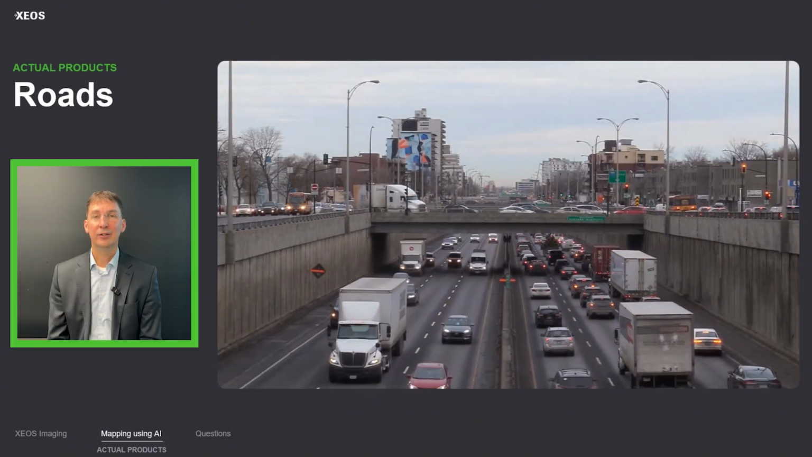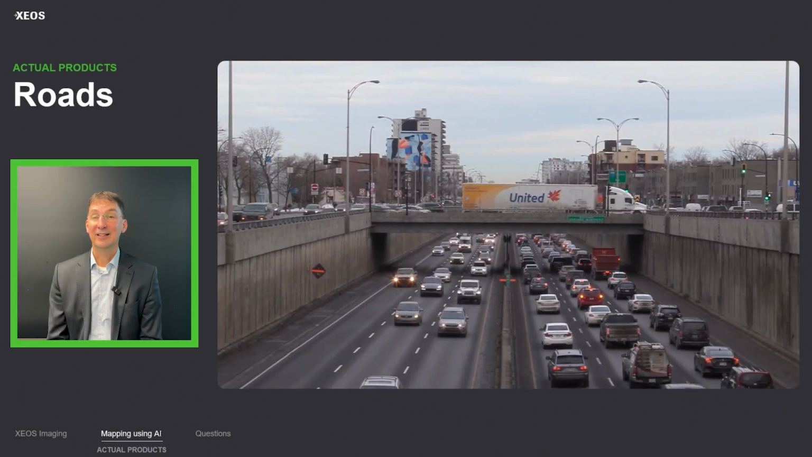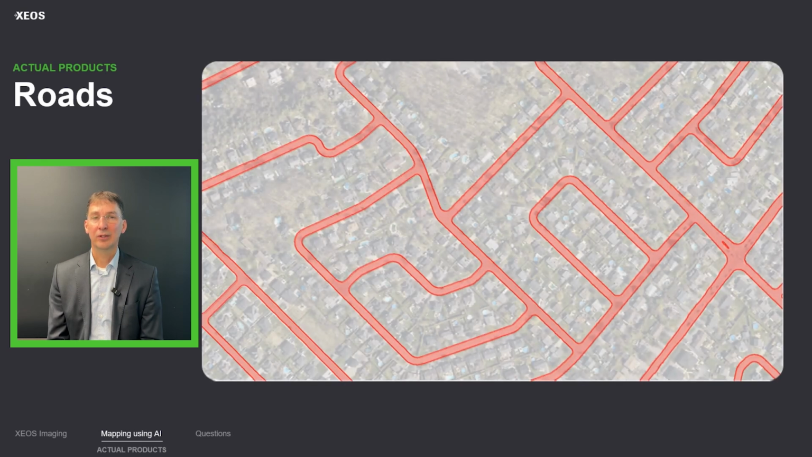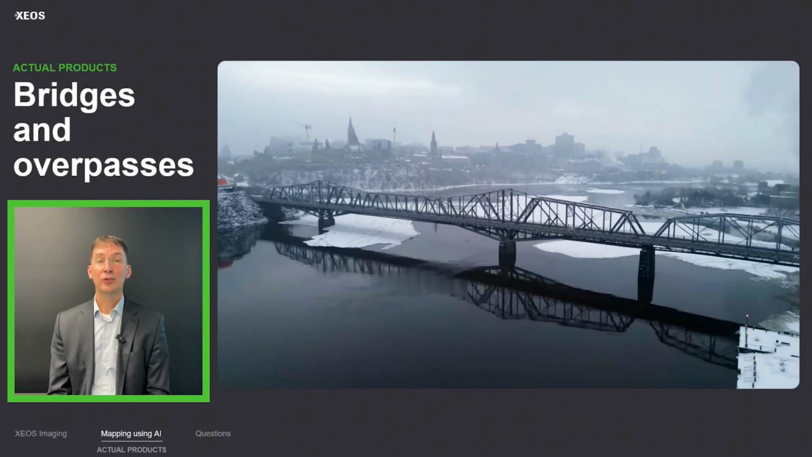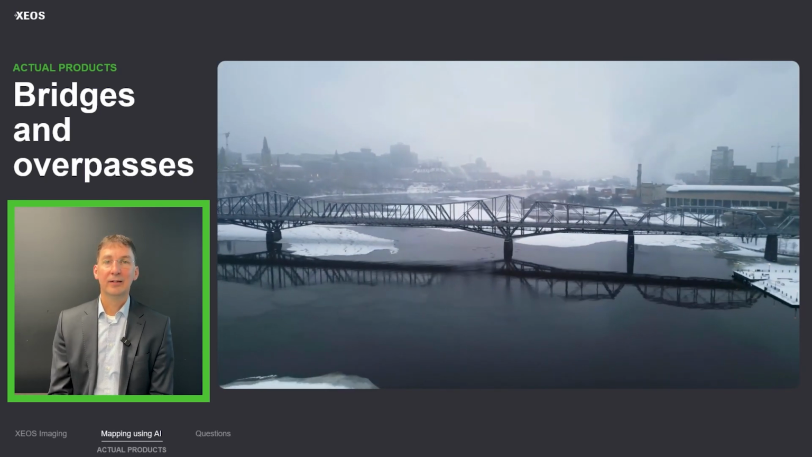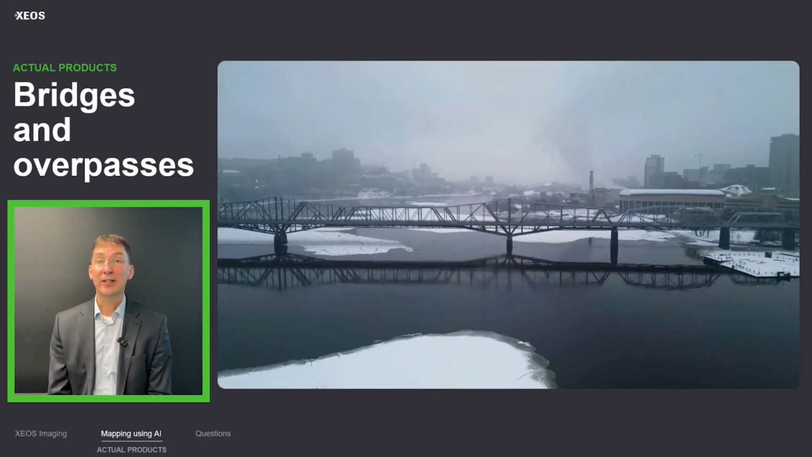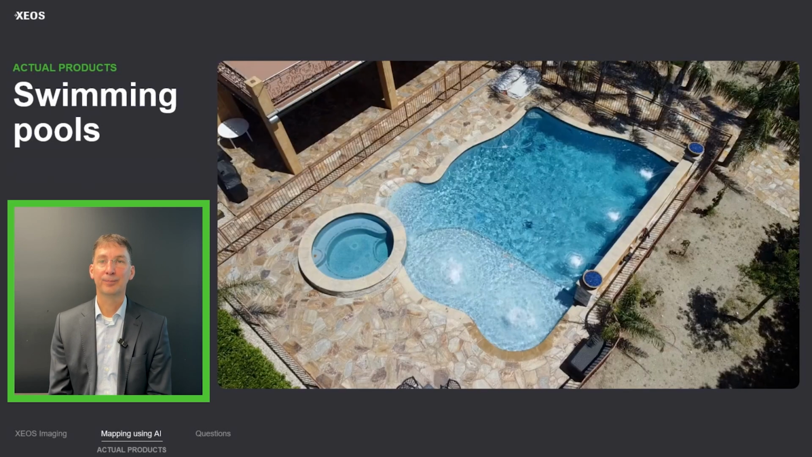The road layer is another product that we can provide. It's the exact limit of the road, paved or unpaved. We also map the bridges and overpasses. So it's quite simple, but very useful. All the bridges and overpasses can be mapped in a shapefile.